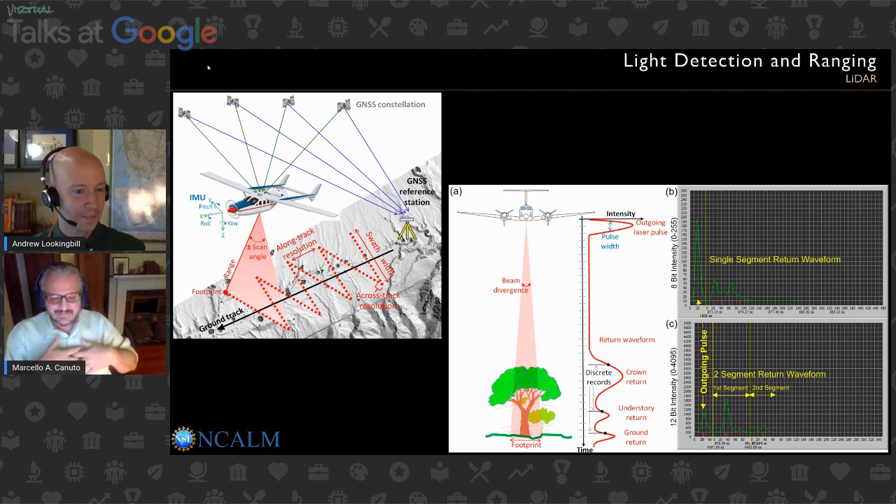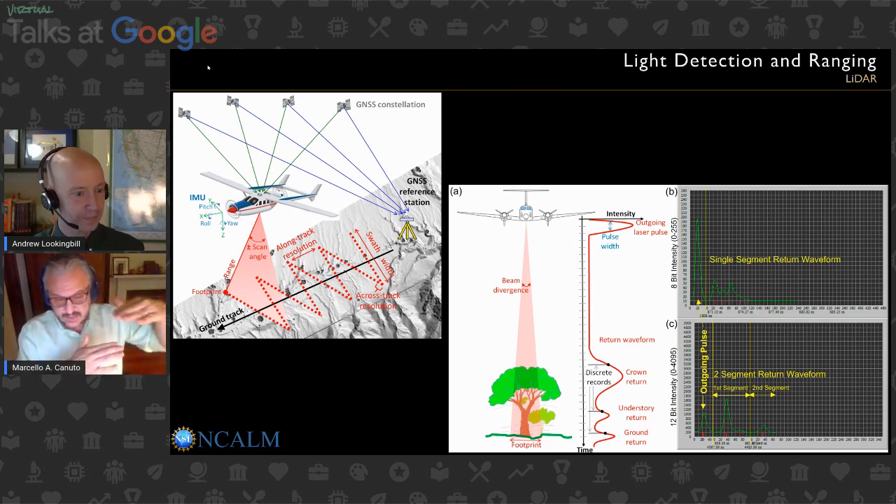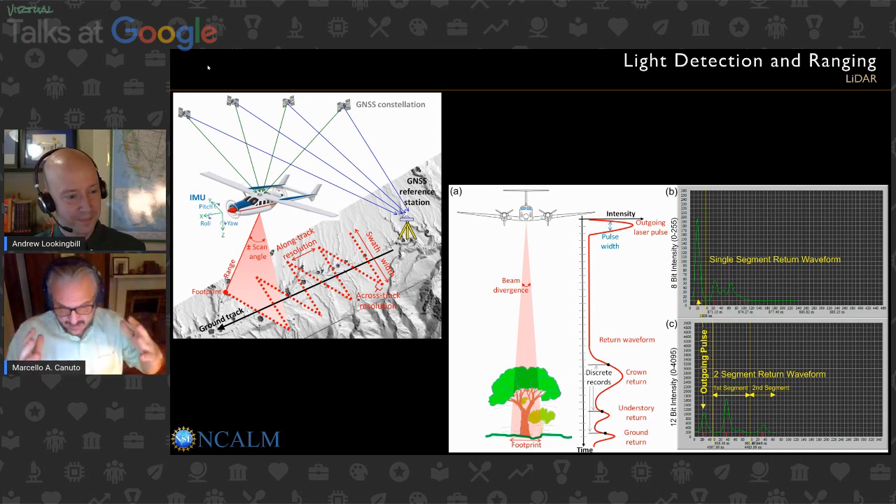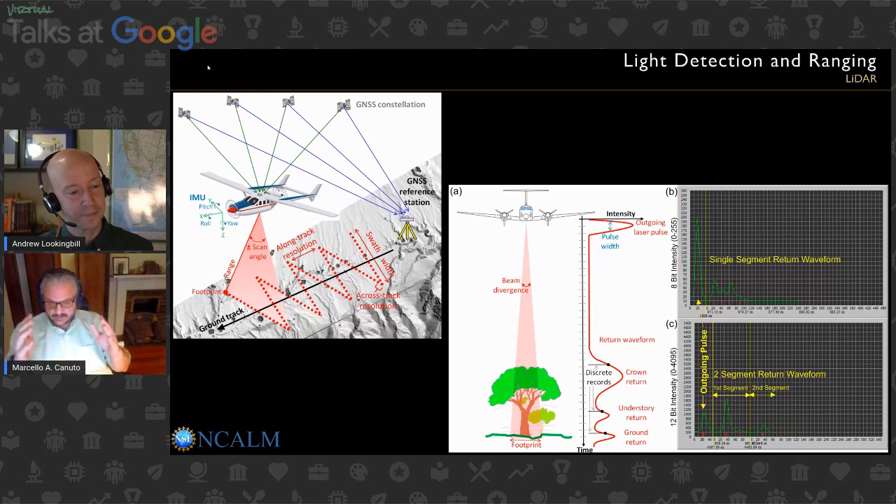And about 95% of them bounce back because of foliage. So what's known as the crown return, the top of the canopy, bounce back. There's also an understory, which is a sort of secondary growth, and those also bounce back. And about 5% for jungle work, for the tropical work area that we're in, if we're lucky, actually are able to manage to hit the ground, and they also bounce back.